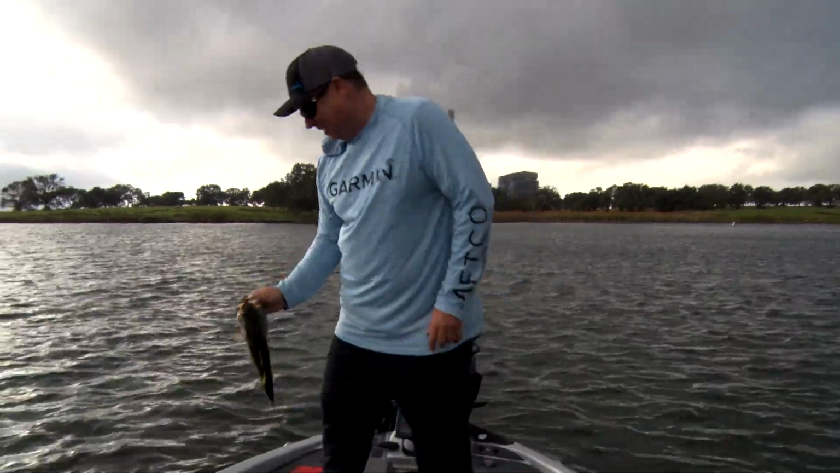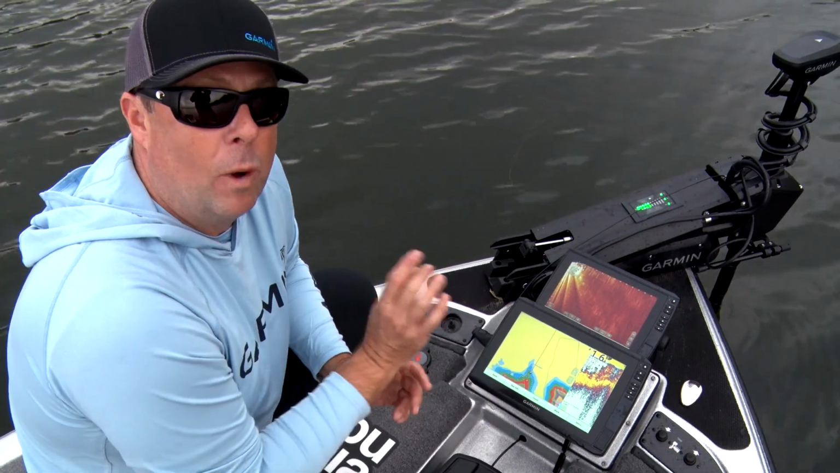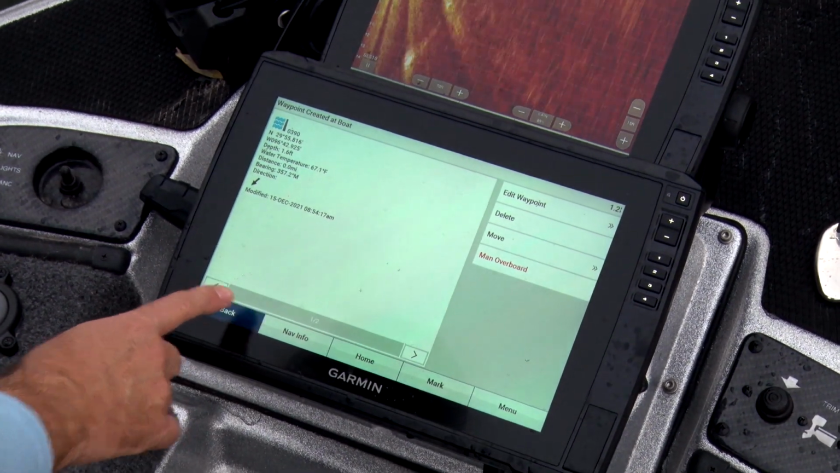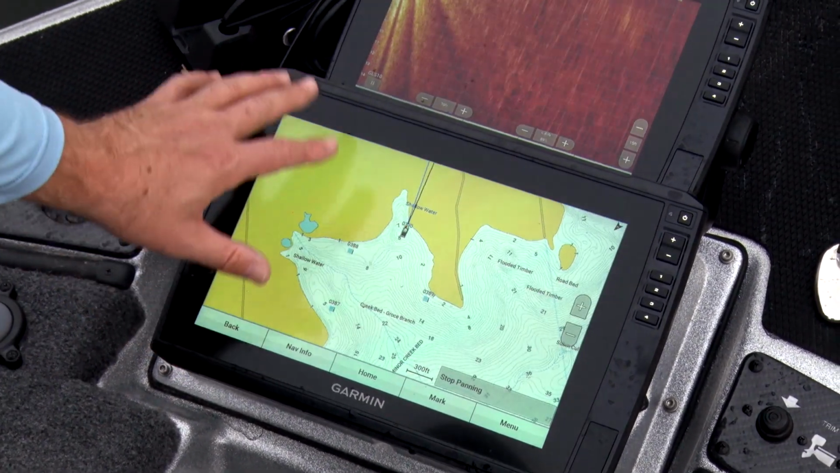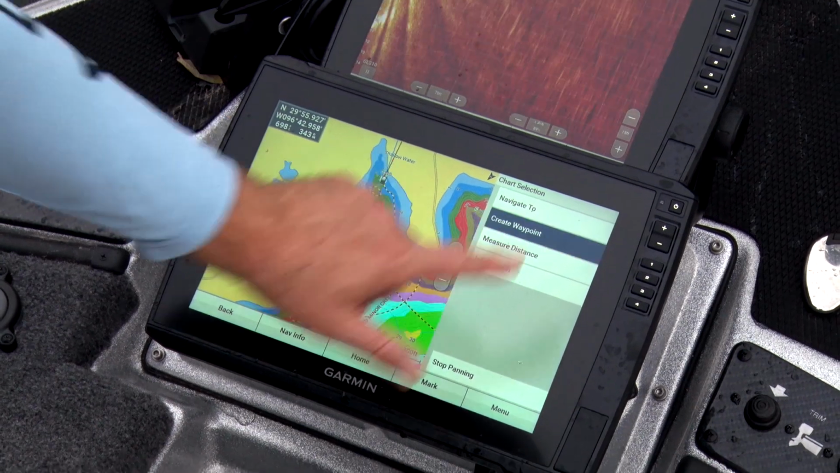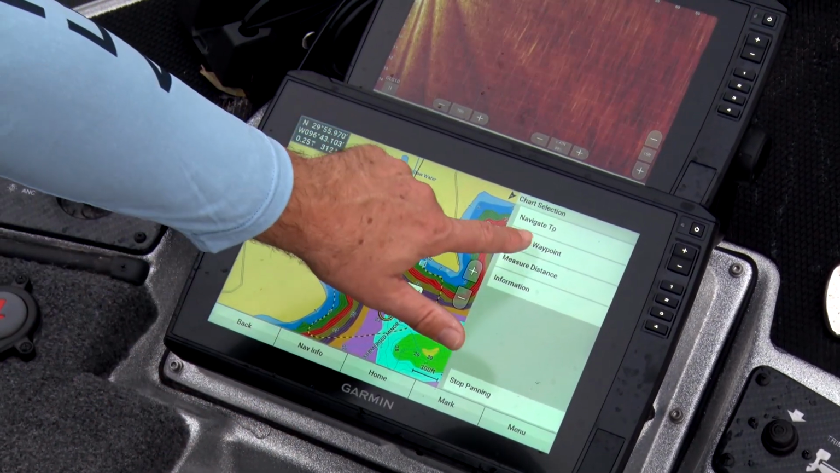So on your Garmin unit, it's really easy to make a waypoint. If you want to mark a waypoint right where you're at, simply go to Mark, hit Mark, and it creates a new one right there. Now if I want to drop something I saw, fish schooling or maybe a lay down somewhere over here, I simply touch that spot on my map and then hit create a waypoint, and that'll create a waypoint anywhere I touch in the map. Put one out here in the middle, really easy.